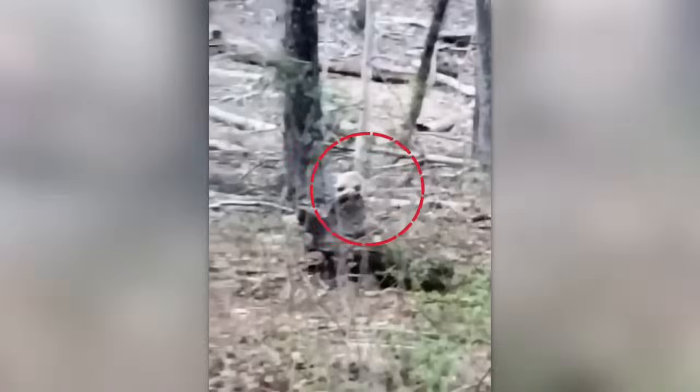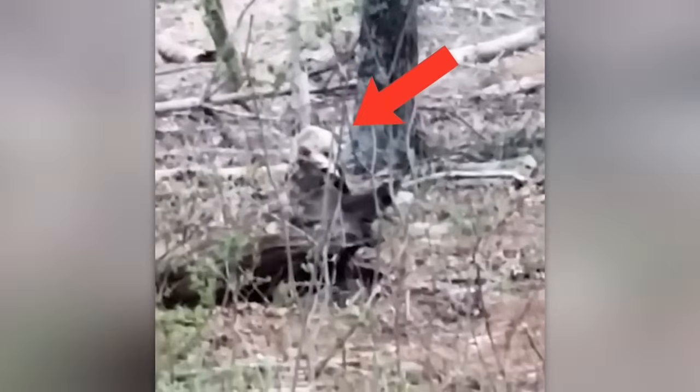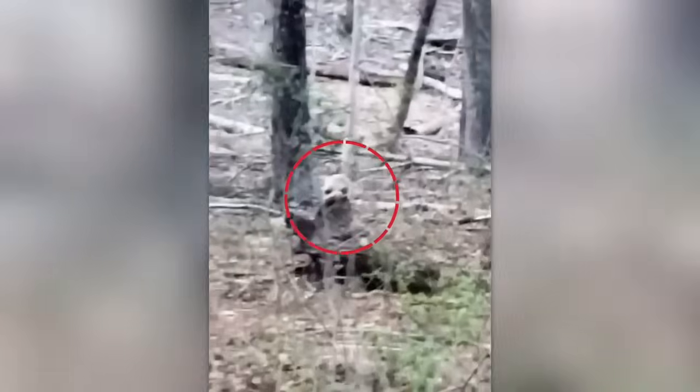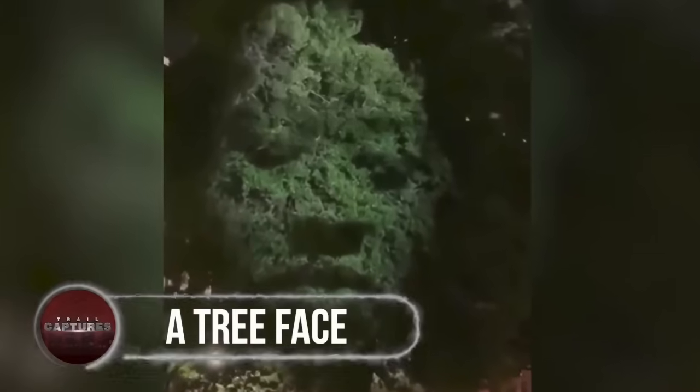Its face looked as if it were deformed, with something like a beak on the face. The intentions of this animal were unclear, as it never moved much besides keeping its eyes locked onto the recorder. With behavior such as this, the tourist described it as an unrecognizable animal that was later pronounced to be a cryptid. A tree face.